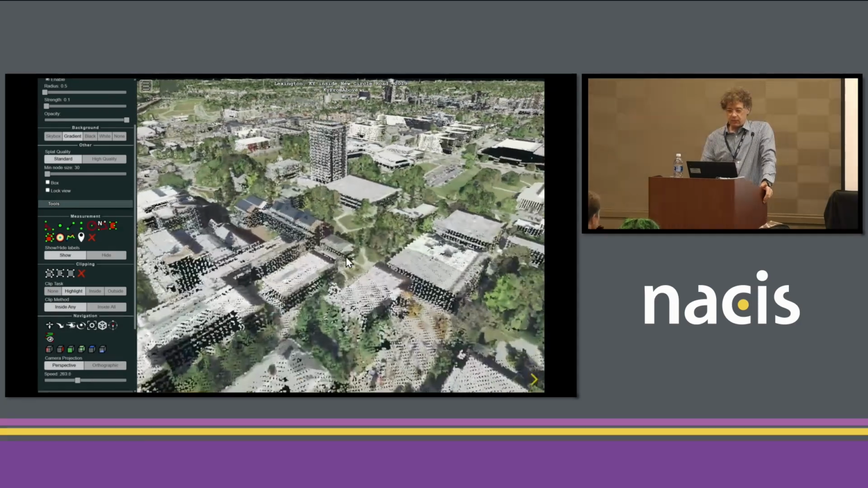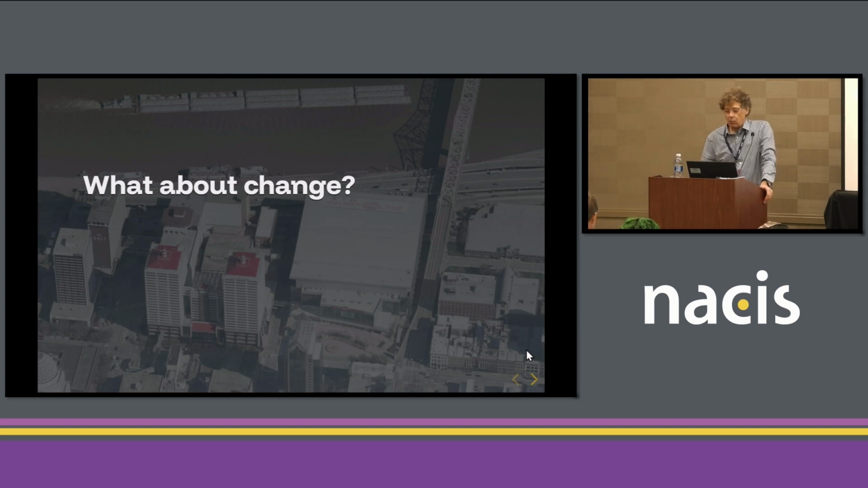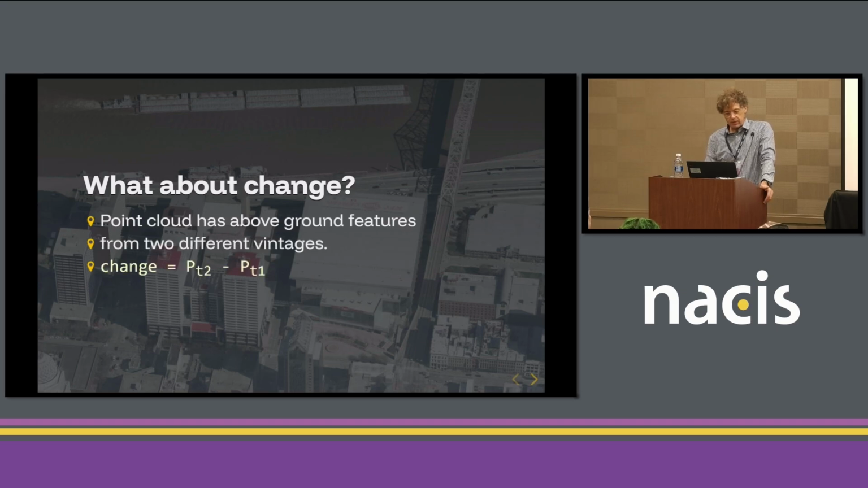So we have this, and I'm thinking, well, this is great, but since we have these different phases of data, why not look at change? And how can we visualize this change on a map? So we have the point cloud. It has above ground features. We have 2 different vintages, and the math is quite simple, right? It's conceptually pretty easy to grasp. You have the most recent point cloud, and then you have the older point cloud, and you just subtract the difference between the surfaces to see change. But how to visualize is a bit trickier, because it's not as simple as taking 2 point clouds and subtracting each point from the different vintages.